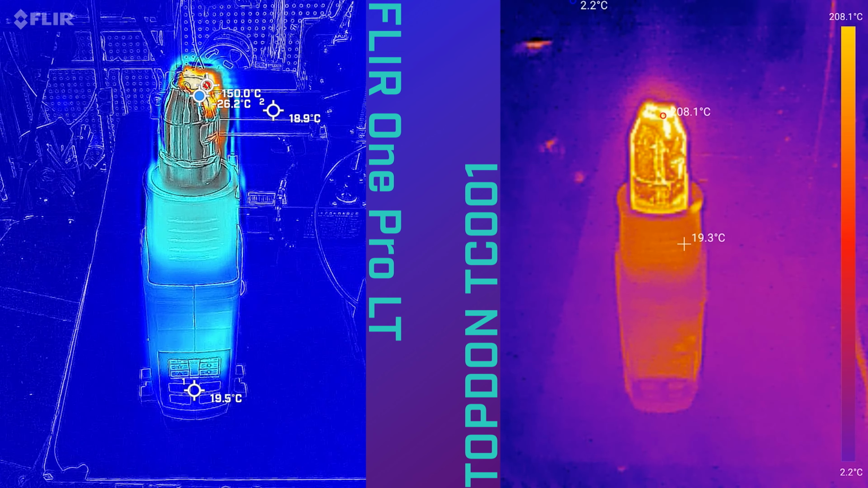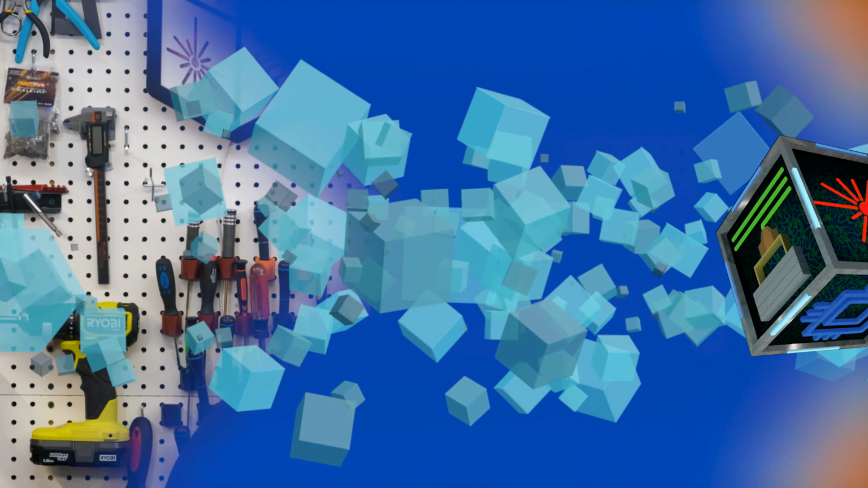Now the last test that I ran was a heat gun, and again, this is where the TopDon really does perform much better. I was able to sense higher temperatures, but I was only able to get the TopDon to about 200 C with my heat gun. I was hoping for some higher temperatures, but my cheap heat gun really doesn't seem to cut the mustard. So as you can see, the TC001 is really the much better device here.